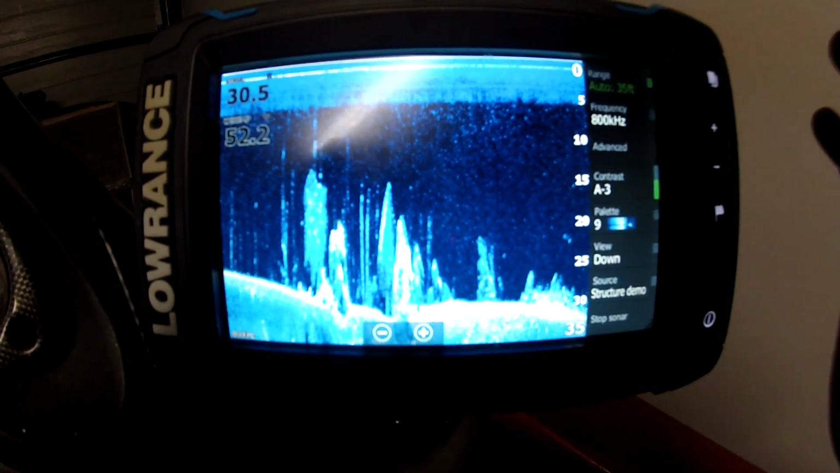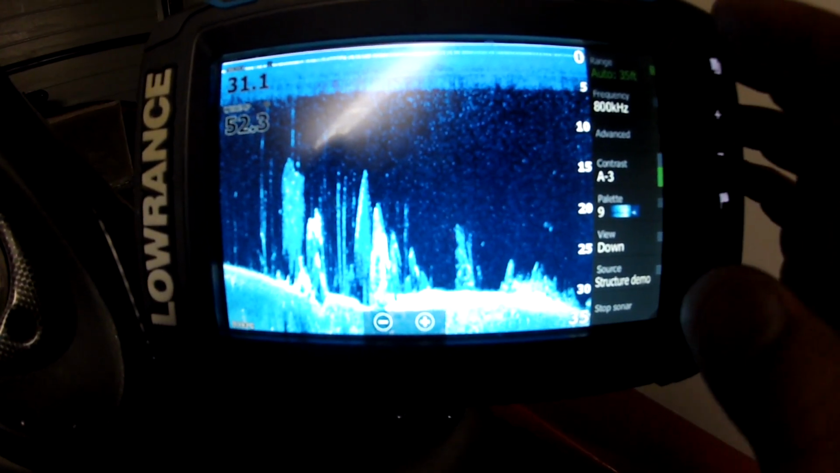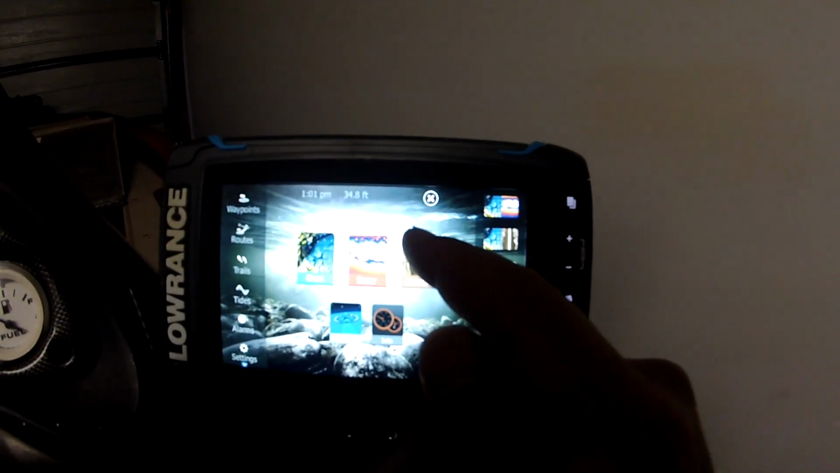Down skew, we'll talk about that later, and that's about it. Okay, so that's structure scan explained. Okay, back to structure scan.